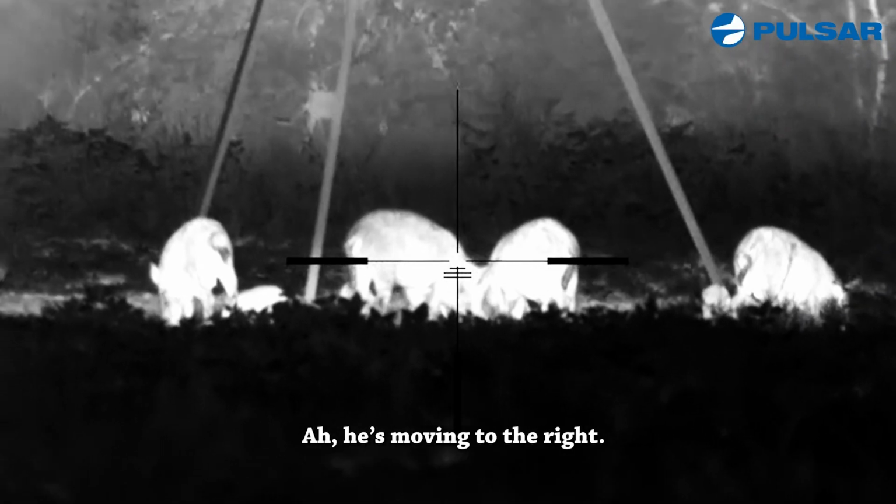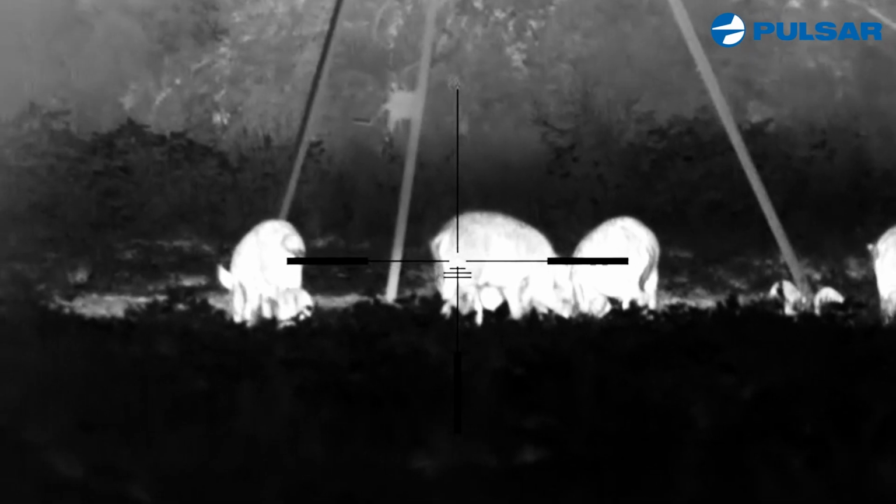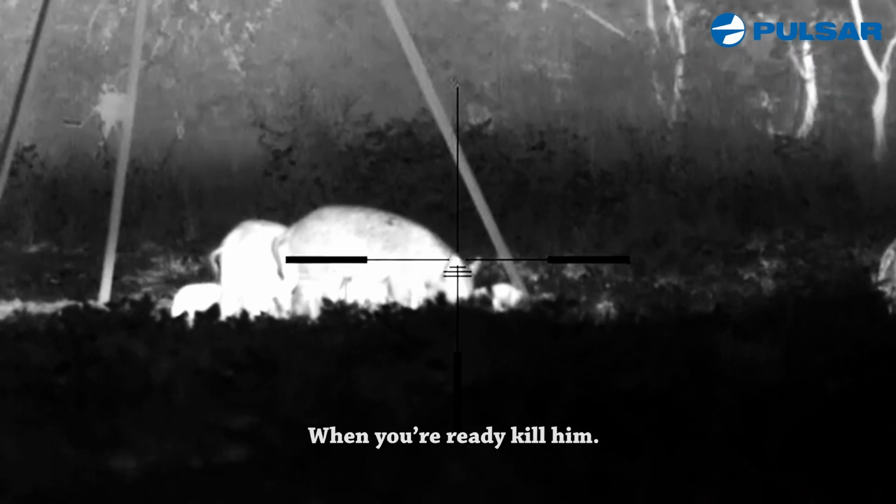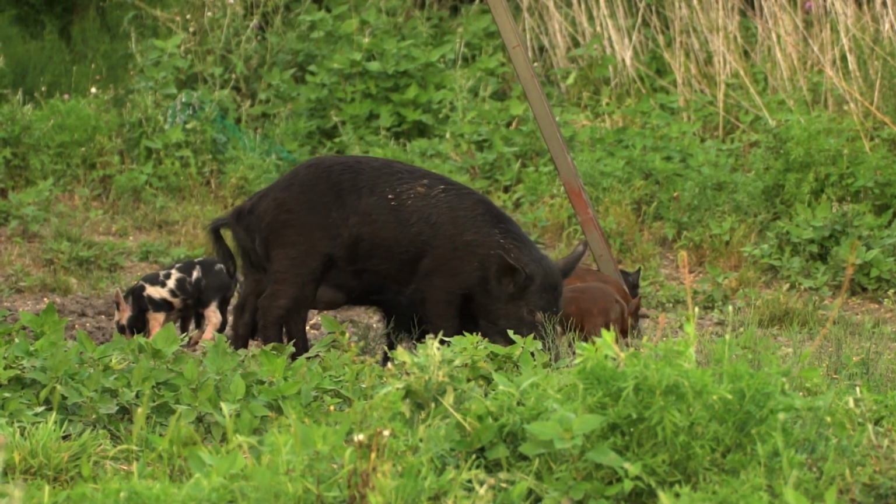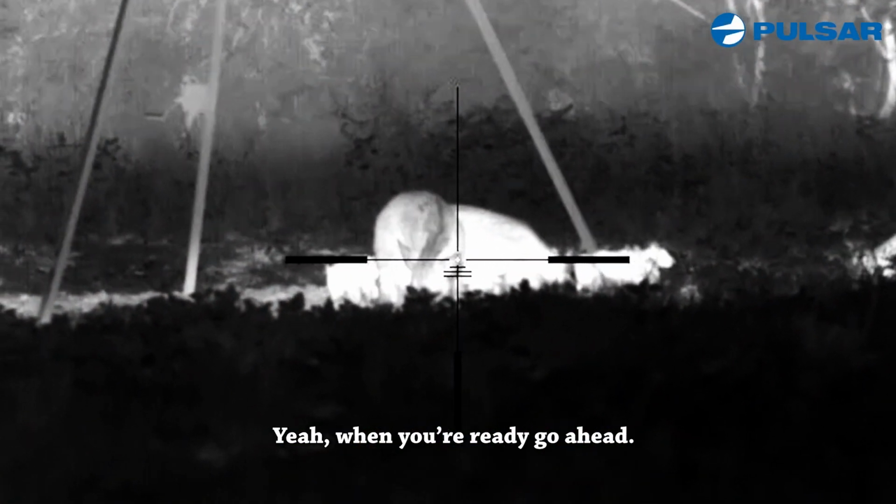Oh, he's moving to the right. He's turning towards me. He's coming back, you got him. You ready to kill him? Oh, he's turning now. Yeah, when you're ready, go ahead.